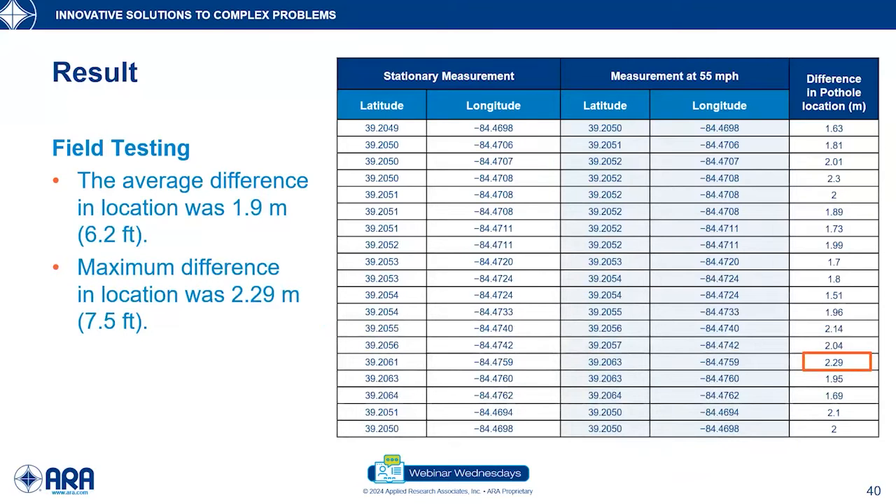We compared the GPS location from the stationary measurement and the run at 55 miles per hour. The maximum difference in terms of the location was found to be 7.5 feet with an average of 6.2 feet, which I would say is a very reasonable limit.